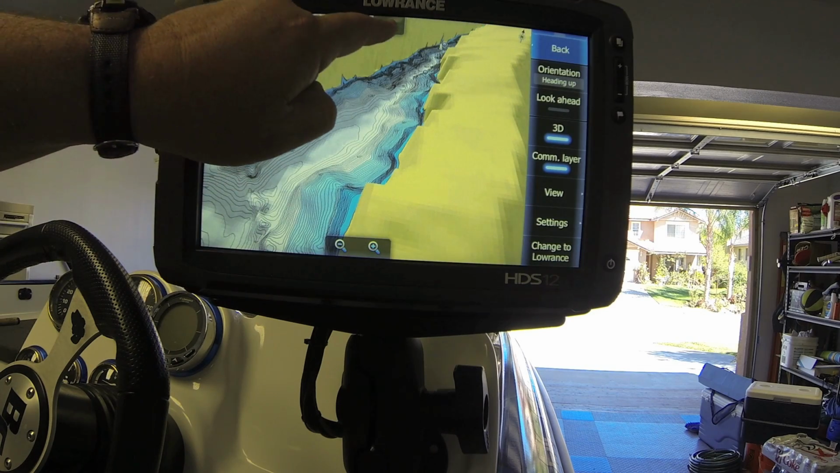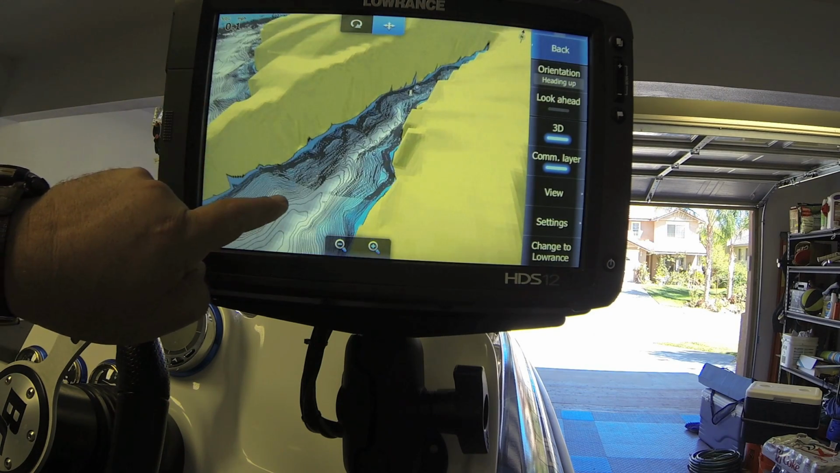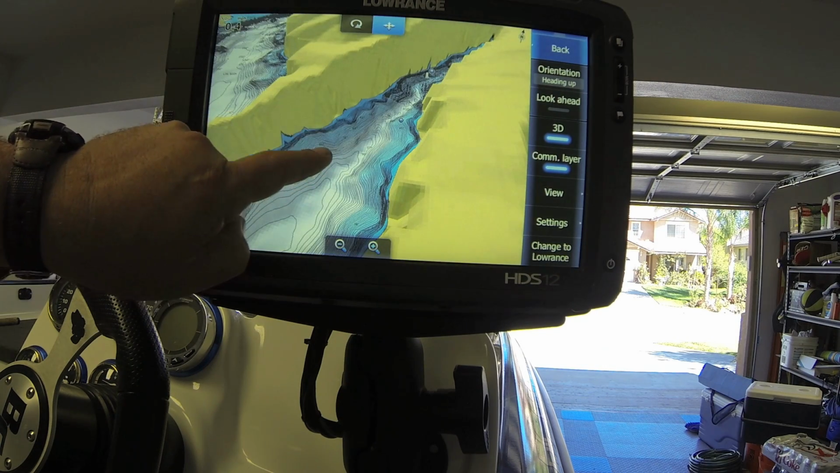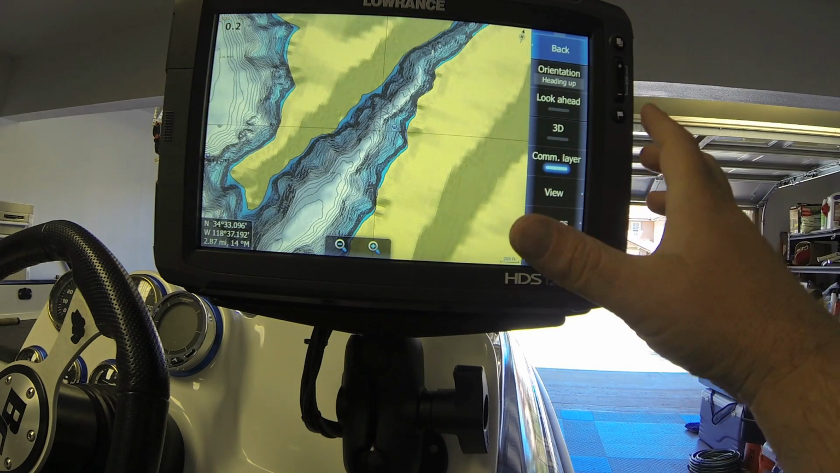Also, if you want, you can hit the icon to the right of it and you can scroll up and down the lake while you're sitting in one spot. To get rid of the 3D view, all you do is you hit the 3D view button. All it does is come back to a single layer.